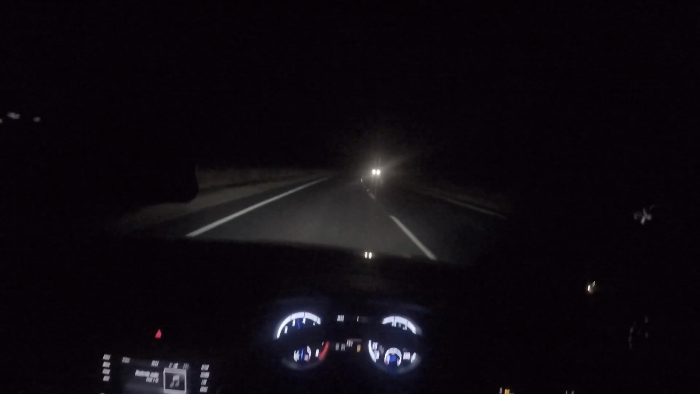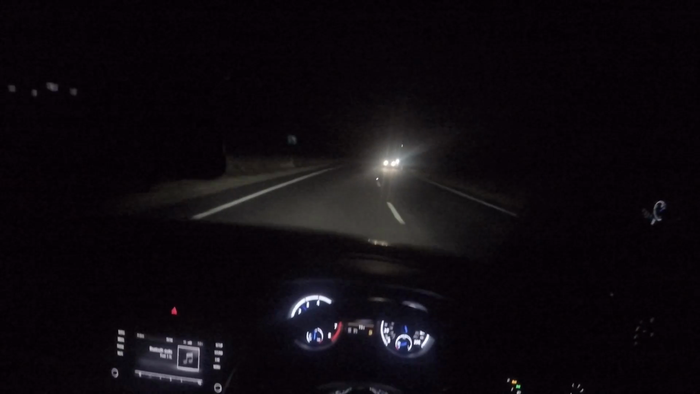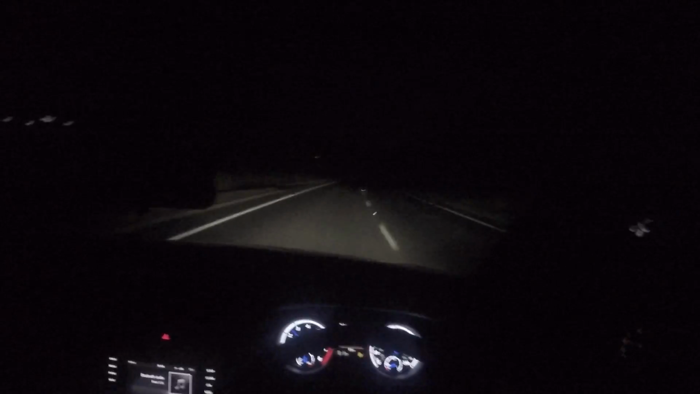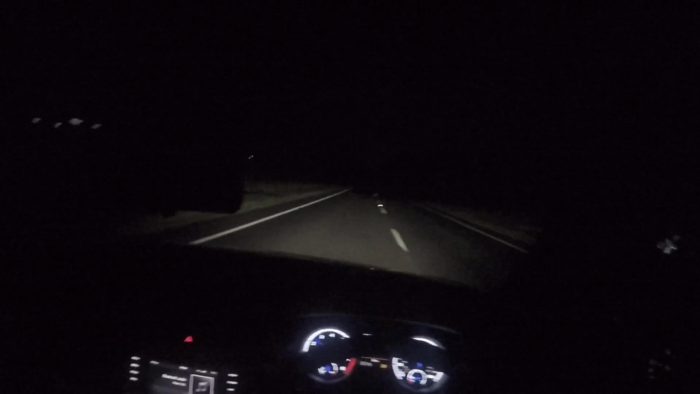So that was quite interesting, because as soon as I planted it, the car just got all sorts of crazy, and it's a shame because it is greasy, but it's nice to know that it's sort of predictable.